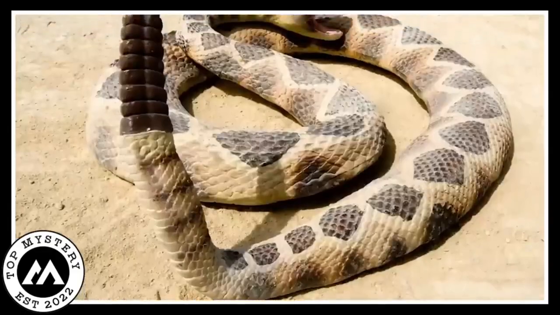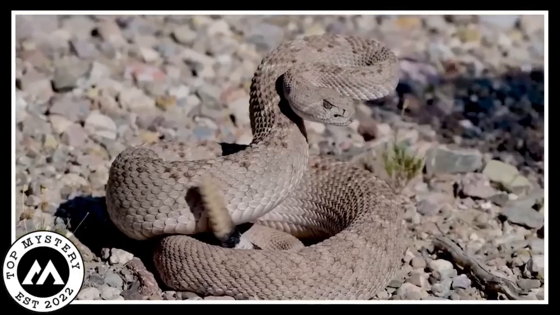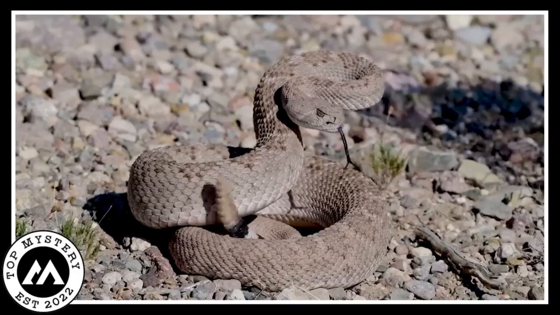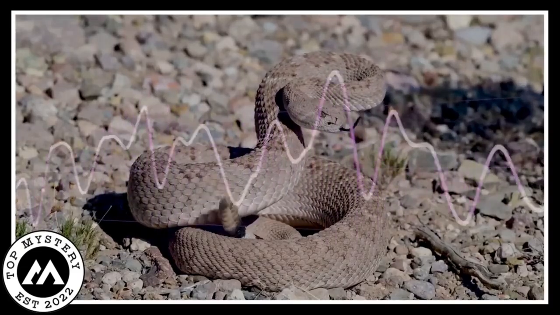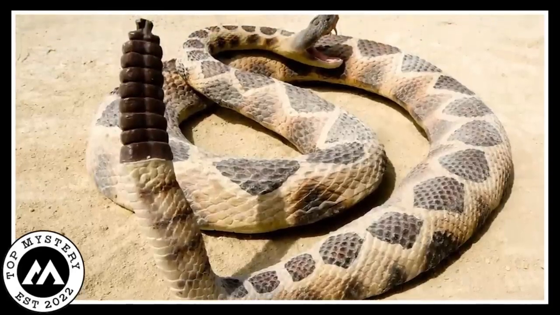A rattlesnake uses its tail as a musical instrument of survival, and the rhythmic vibrations showcase nature's creative adaptations. This captivating show provides an insight into the realm of serpentine communication, where the straightforward tale can serve as both a warning and a musical composition.